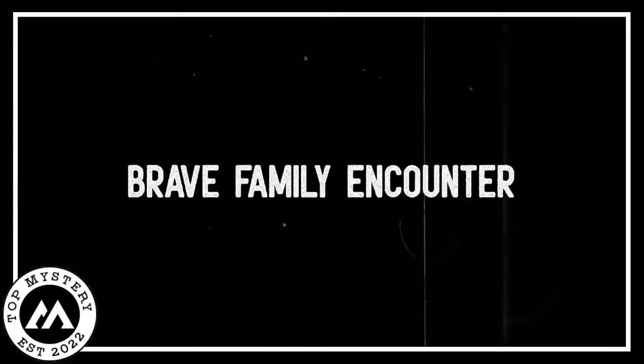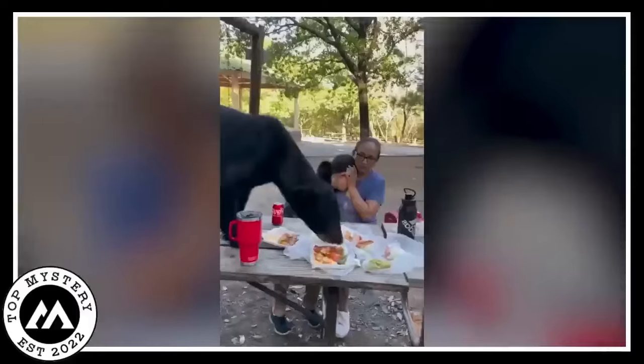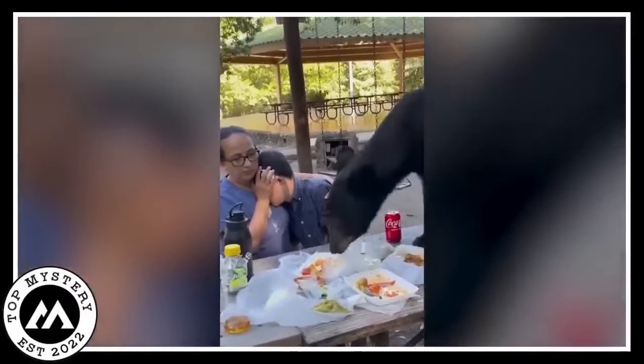Brave family encounter. A family in San Pedro, Mexico's Chipinque Park received a huge surprise when a cunning bear hopped onto their table and started munching on their food. The wild moment was swiftly captured on camera by the oldest daughter.